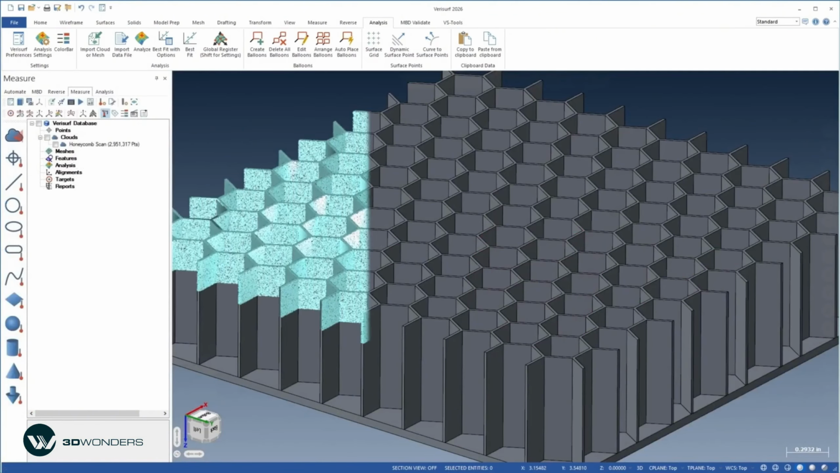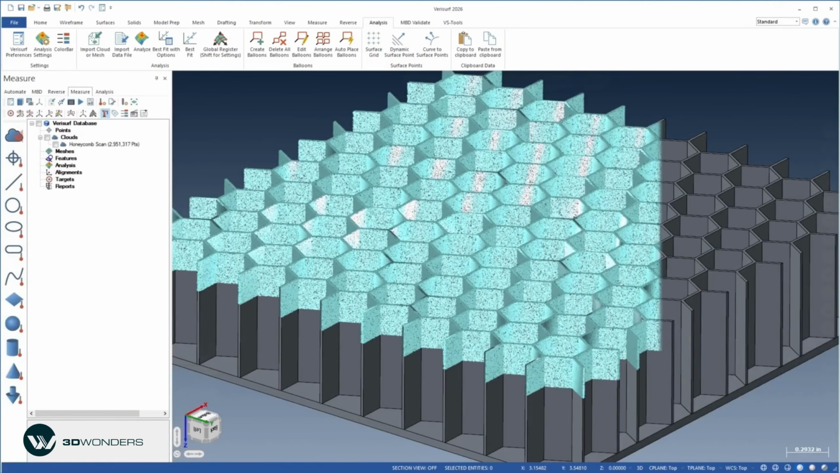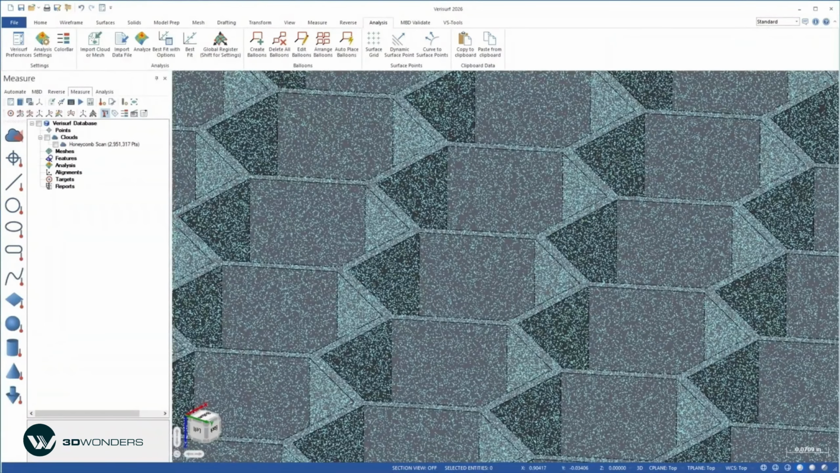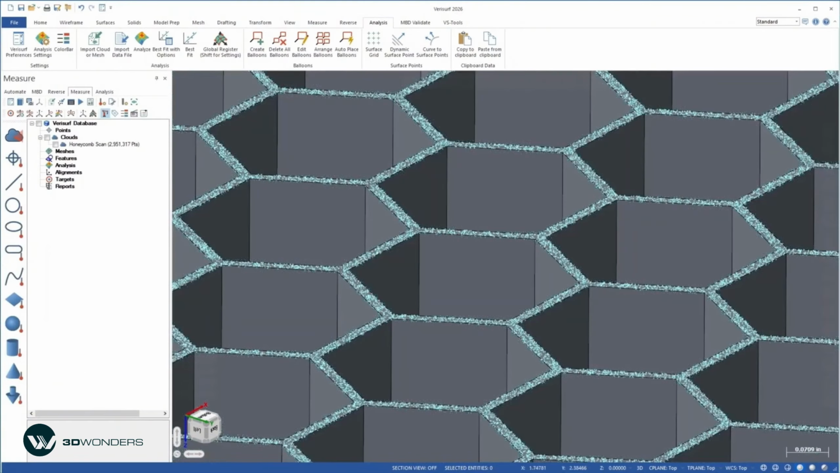Non-contact scanners provide fast, accurate measurements, but typically scan more of the cell wall than its top edge. The new Highest filter in Verisurf 2026 removes this limitation by selecting only the highest point in the direction of a reference vector within a specified search radius.